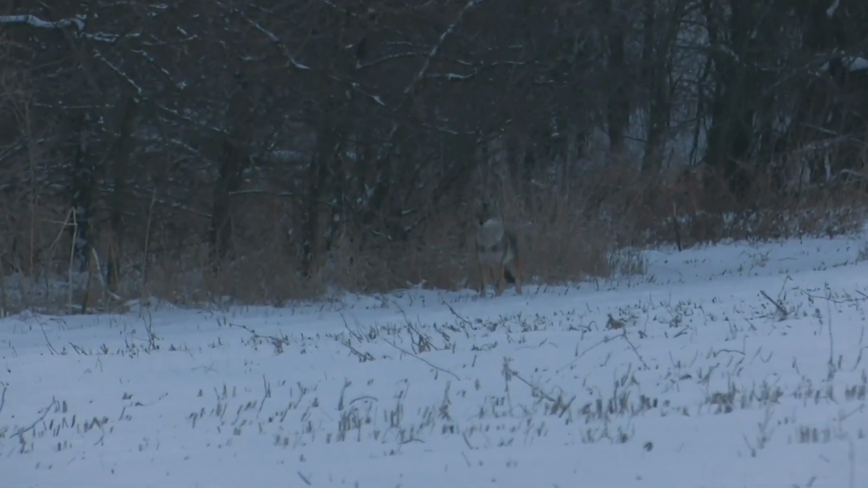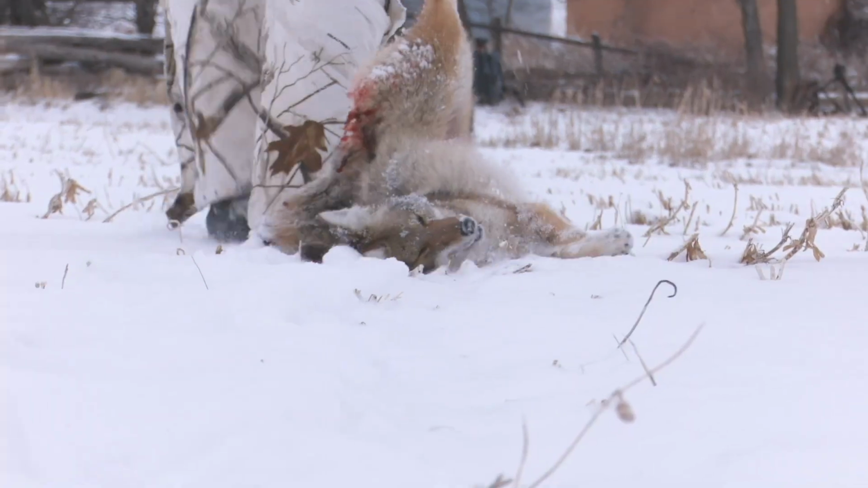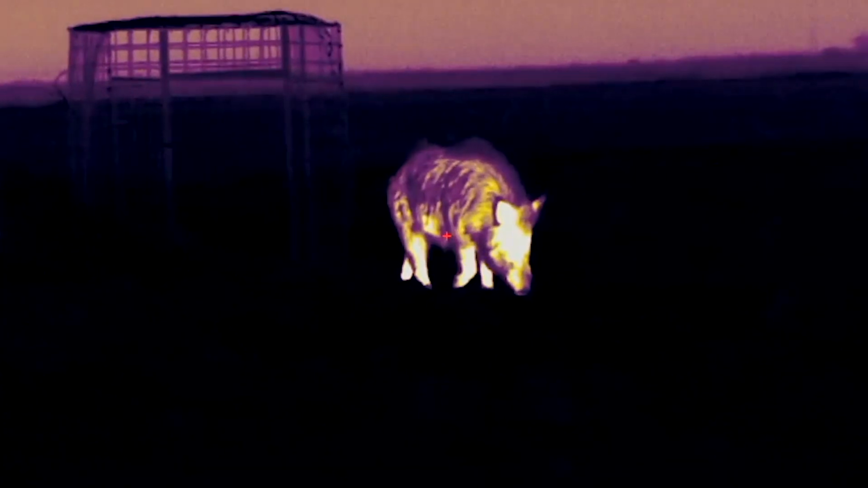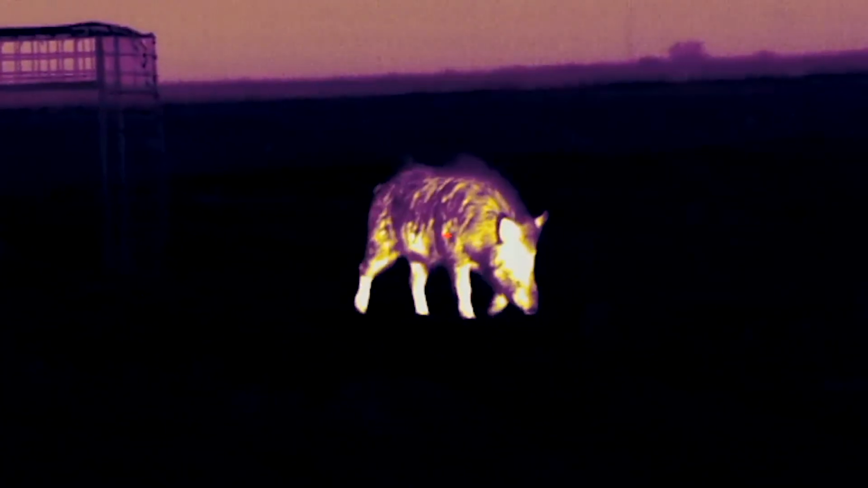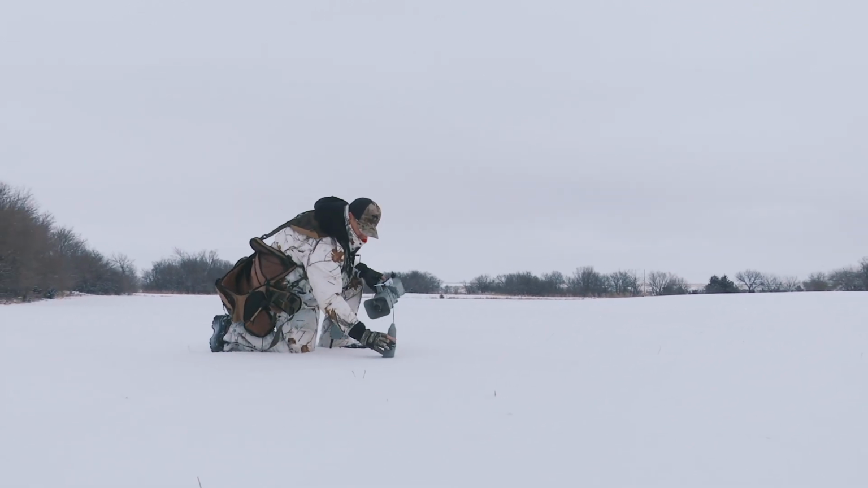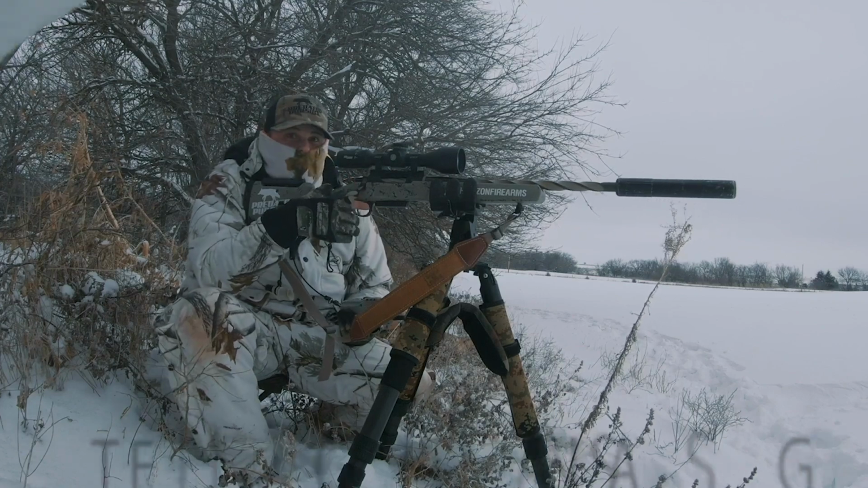Perfect view, man. She saw that decoy. She committed that last probably 50, 60 yards. Right, he's on us, across the decoy.